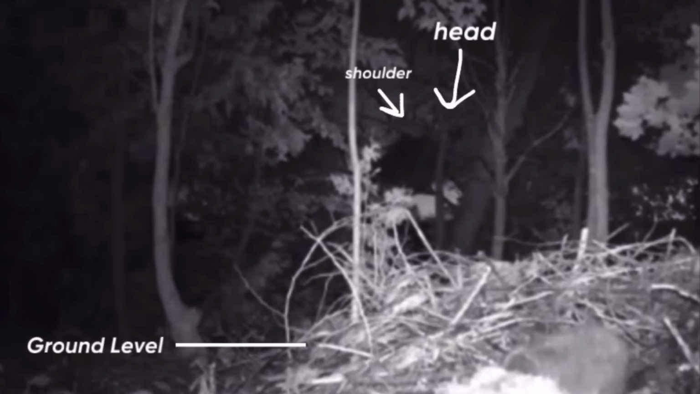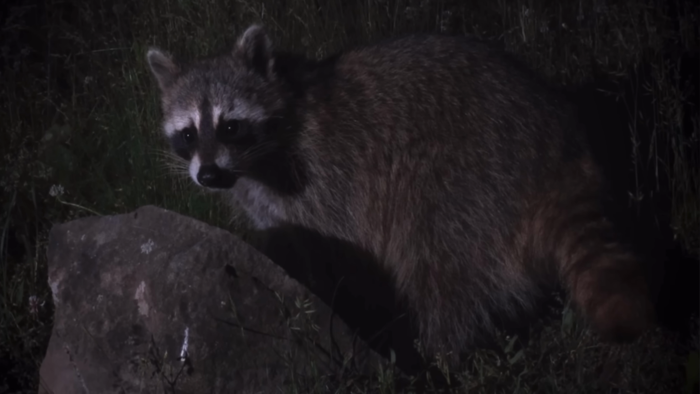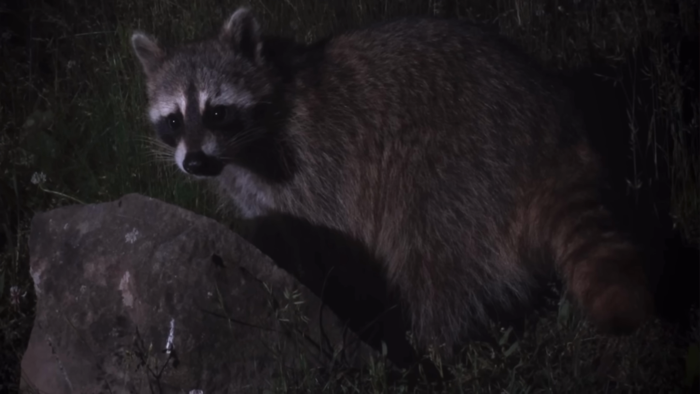Now I know we can only see a small portion of the being, but the raccoon setting the camera off and all of that information is what really makes it seem real to me. Also, the trail cam owner stated that he felt really uncomfortable when reviewing the footage, and he was genuinely freaked out.